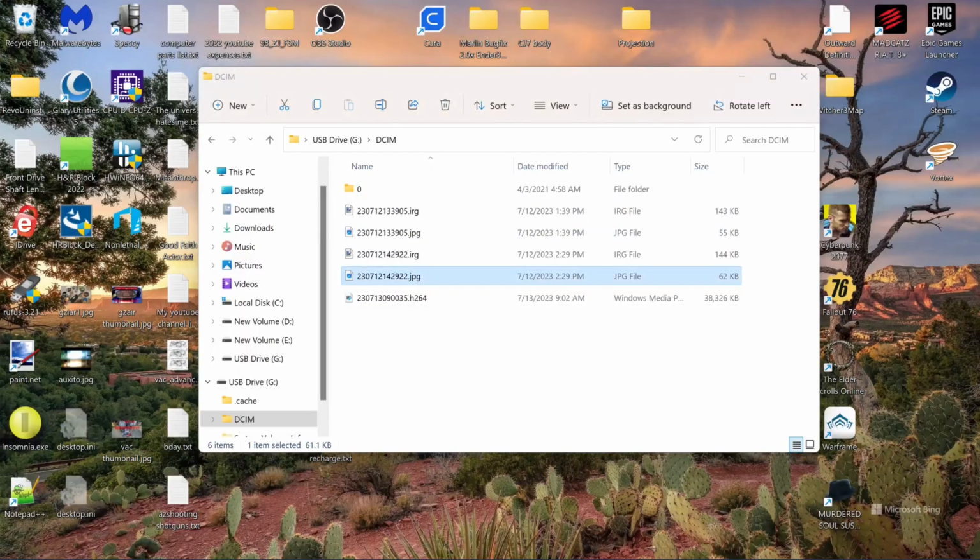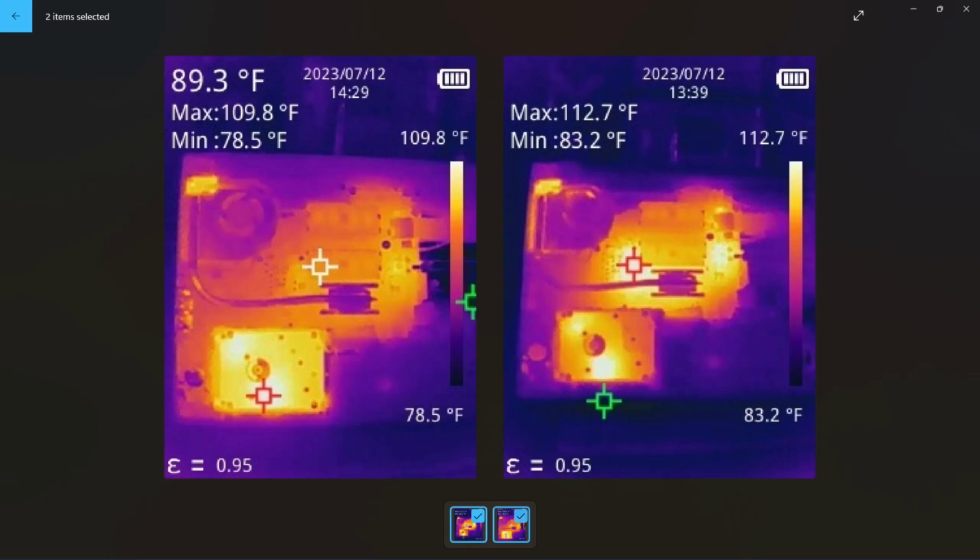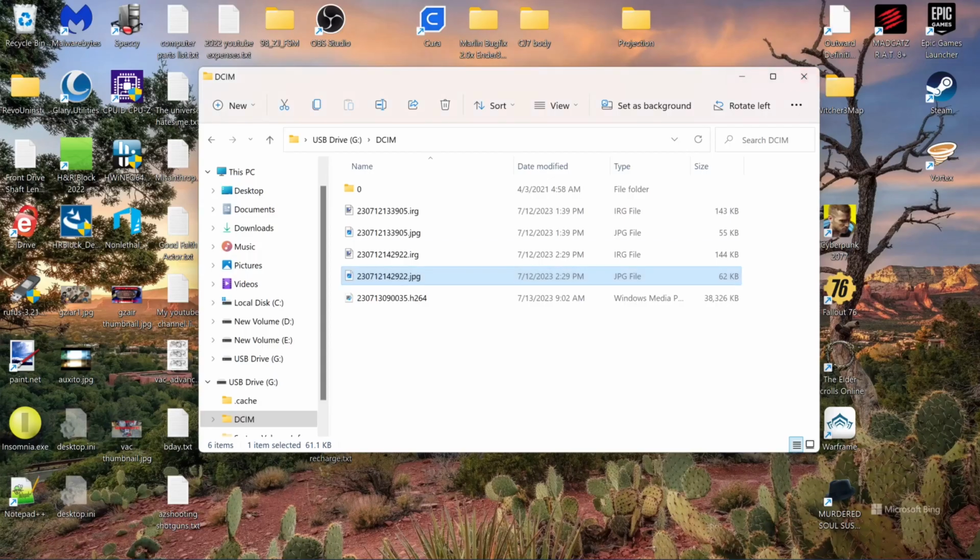And then the next one here, I had turned the hotspot on. Let's just get both of these side by side. There we go. So the one on the left is the next one. You'll note that I had turned the center hotspot on, and I now have high, low, and the center reading in the upper left-hand corner. And by now the hard drive heated up to the point where it became the hottest thing on it. So I think that's pretty good. I like having the photo with all that information on it, including the timestamp. So that makes me pretty happy. Let's take a look at that video.